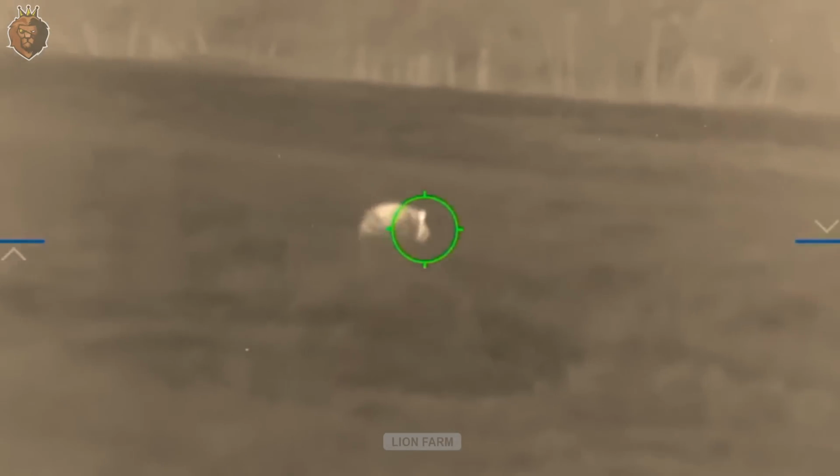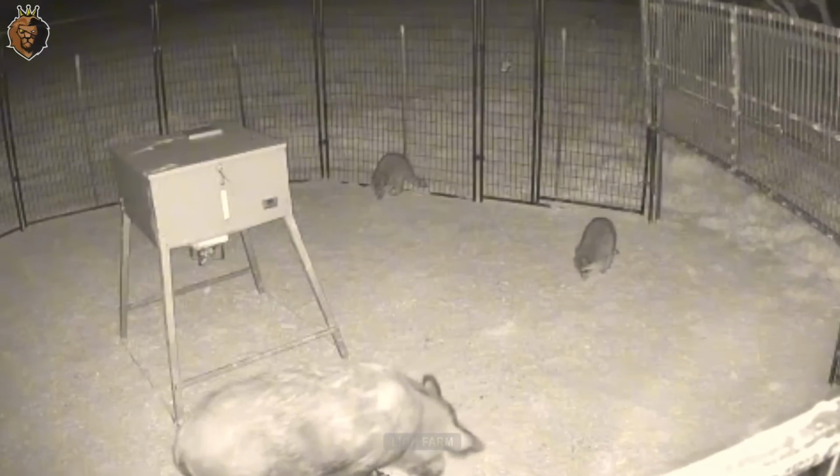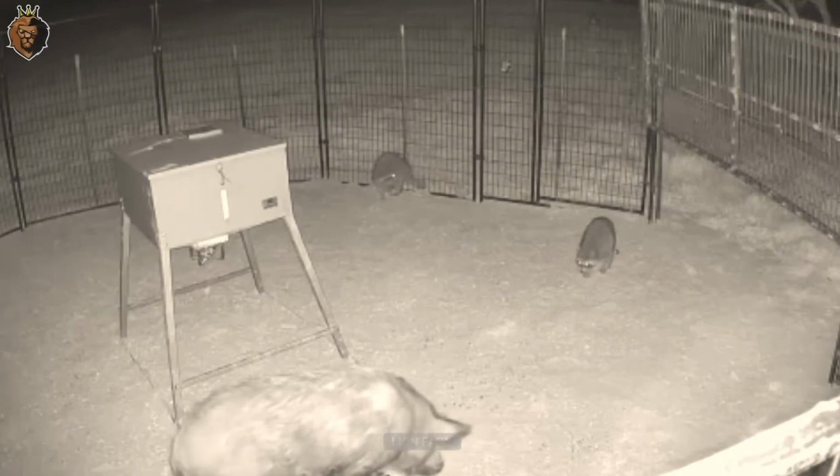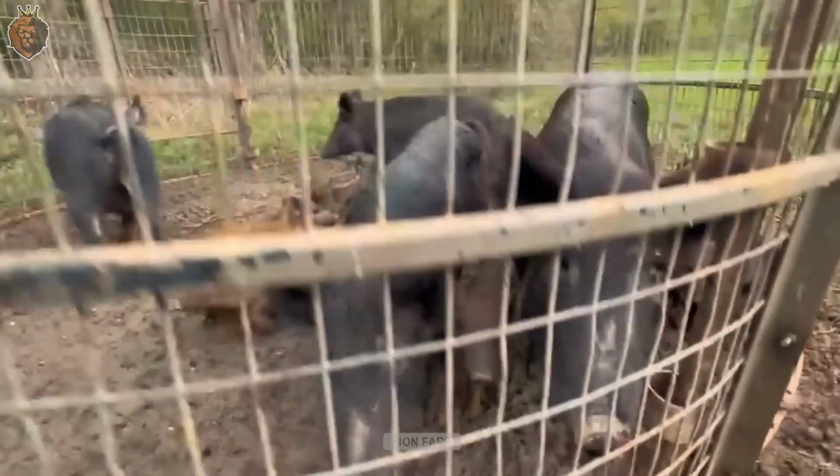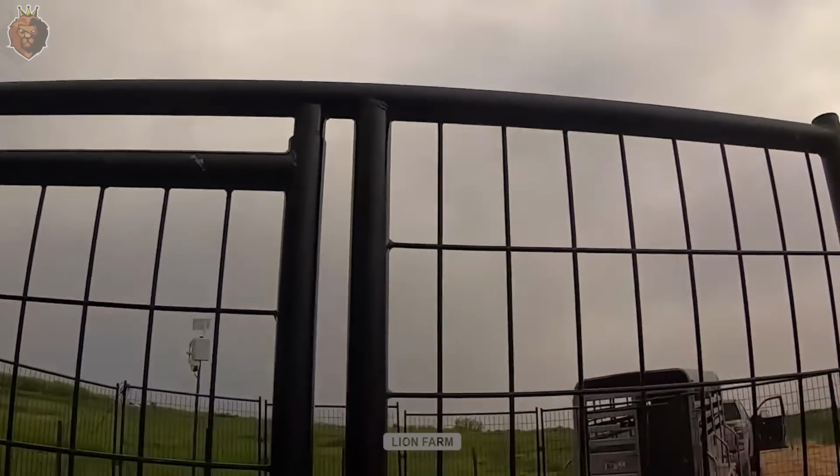Preparations begin for the next trapping operation. Joe carefully scatters corn inside a round cage trap as bait. He checks the door mechanism to ensure everything is ready. Thorough preparation is key to success.